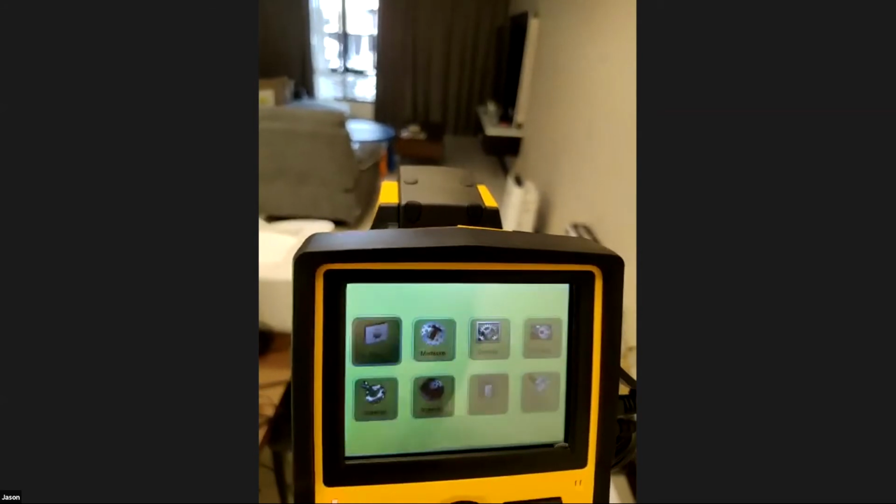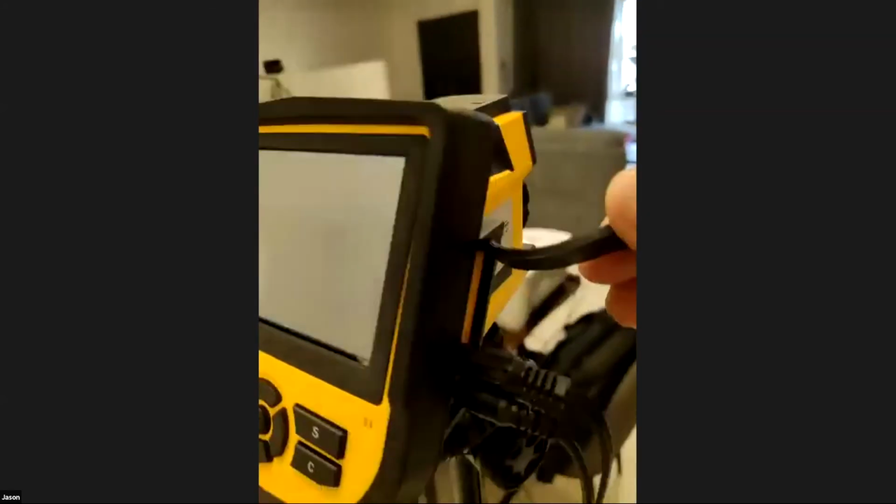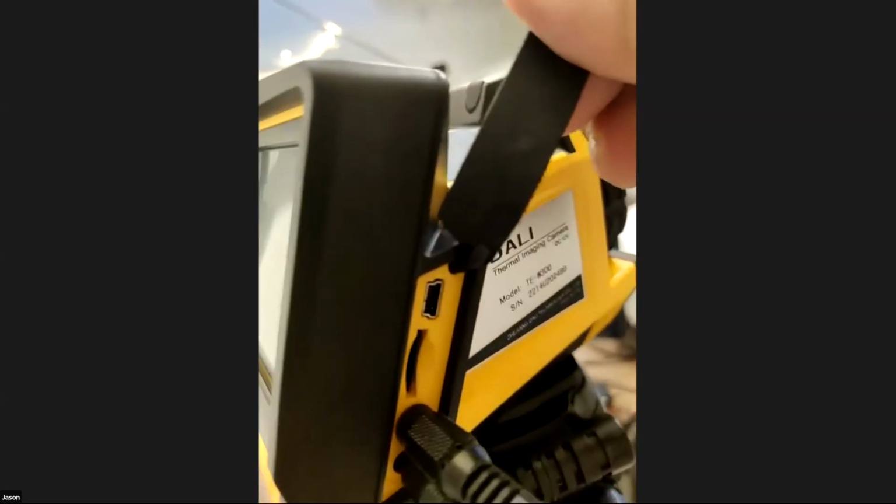So you have to choose either one. All the data will be stored on an SD card, which is removable. It's just right here. So you can put it into a computer and extract the photo.